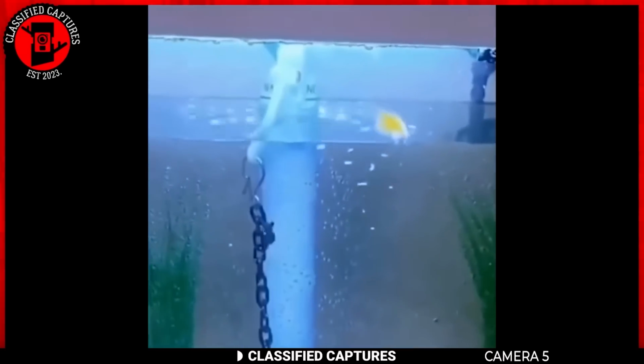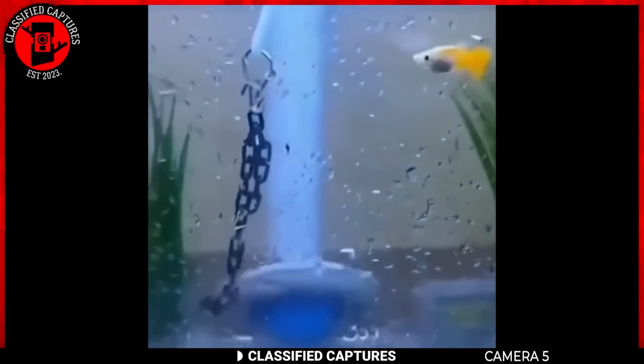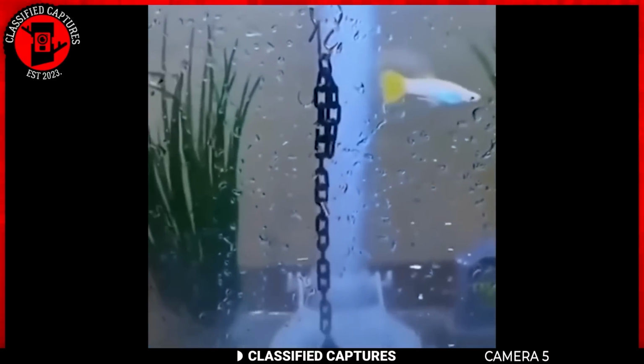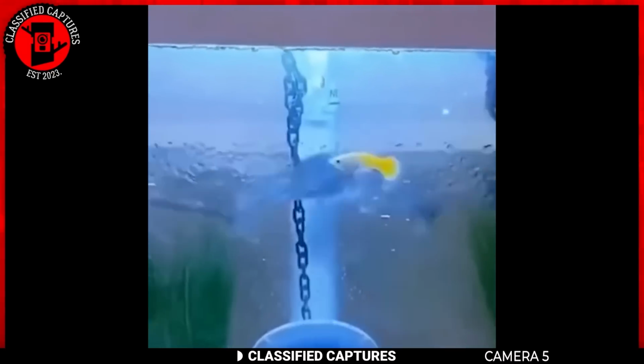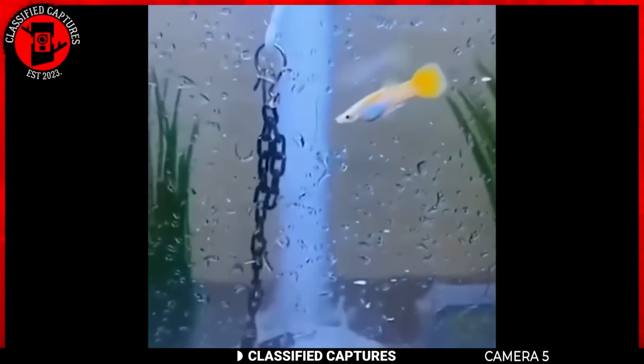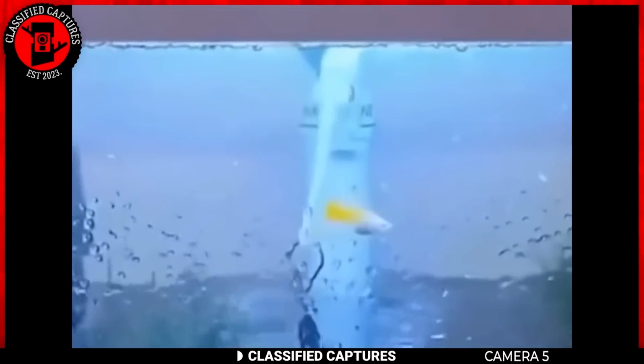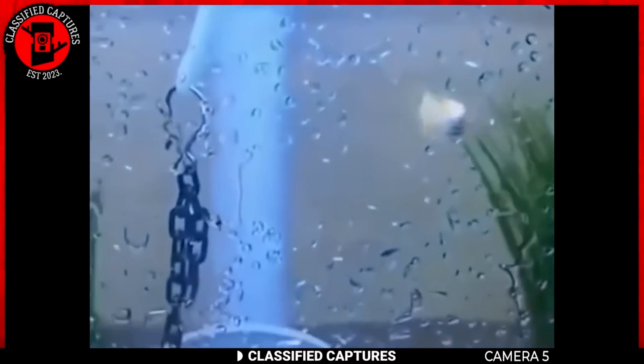Can someone explain to me what in the aquatic world could be going on here? A pet fish owner went to drain the water out of the fish tank while the fish was inside. As he opened the valve for the water to drain out, something bizarre happened. The water started going down, but the fish remained at the top of the tank, swimming in the air.